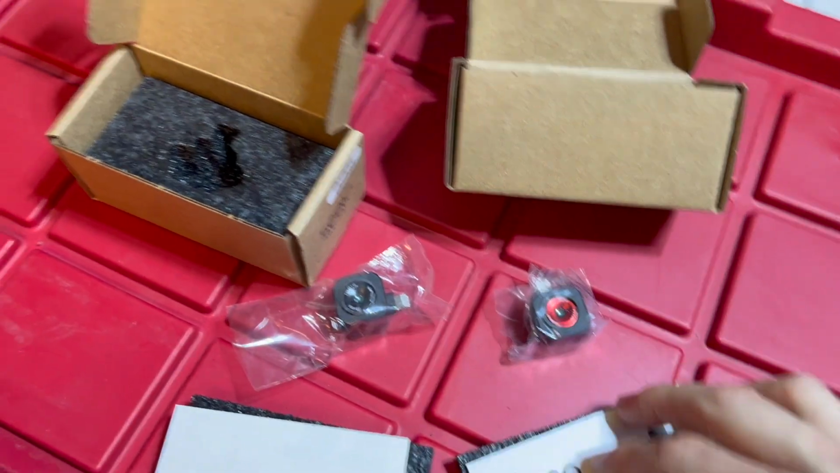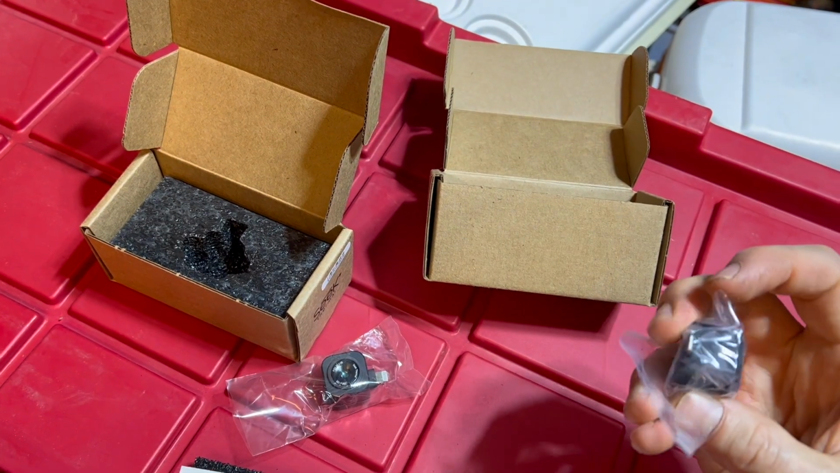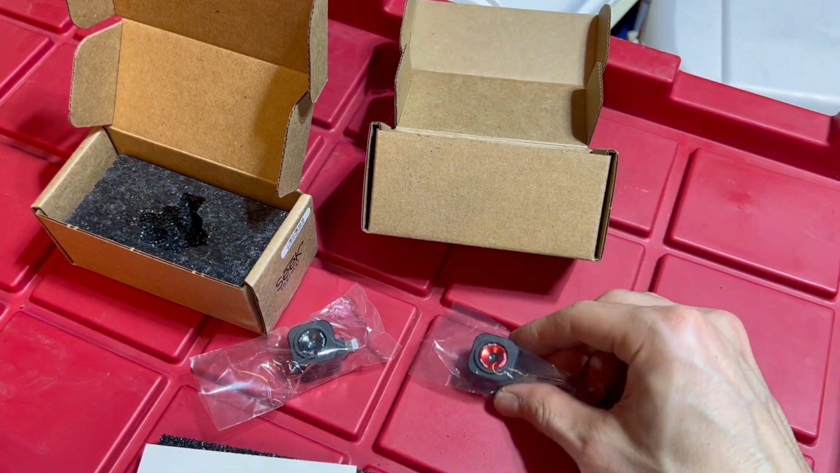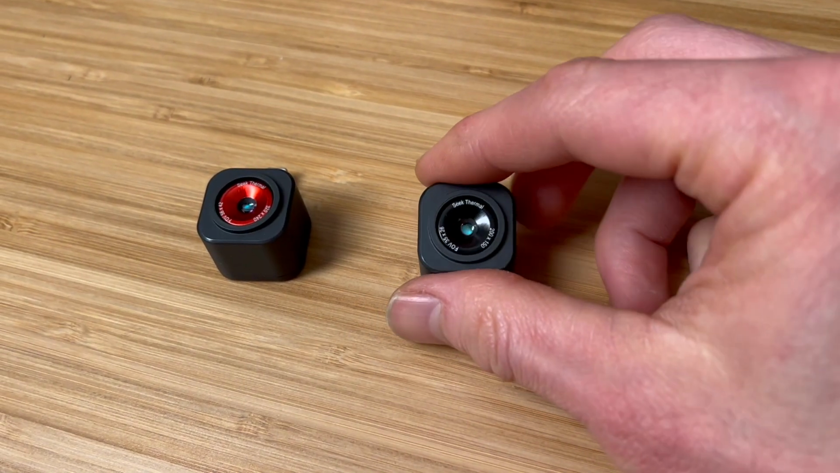You can buy an optional carrying case for them and an optional macro lens. I might be trying those out shortly, but let's get started and see how the images look for these two. I'm going to start with the 200. Just some technical specifications.